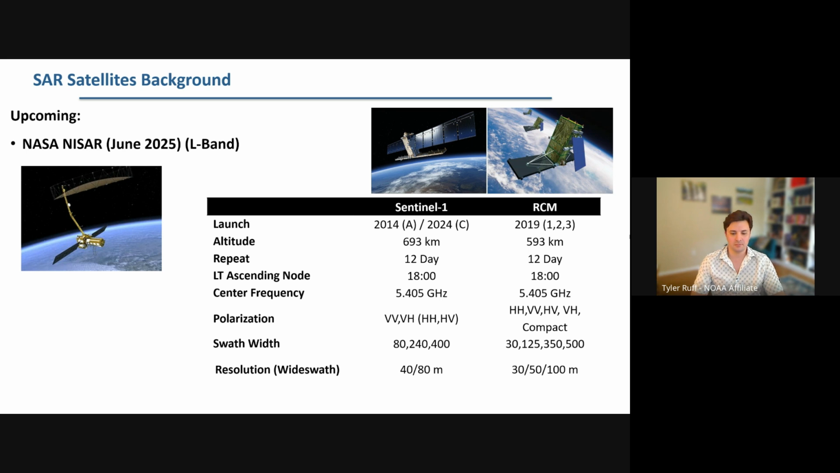So upcoming, we have NASA's NISAR mission, which is slated for launch in June of 2025. Hopefully, it's been delayed quite a bit. But that will be an L-band SAR, and L-band operates at about 20 centimeters wavelength. So it will see different features than the C-band does.